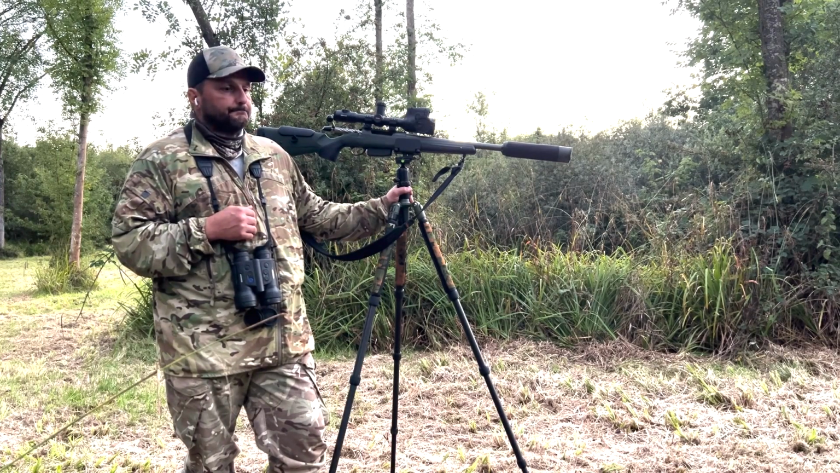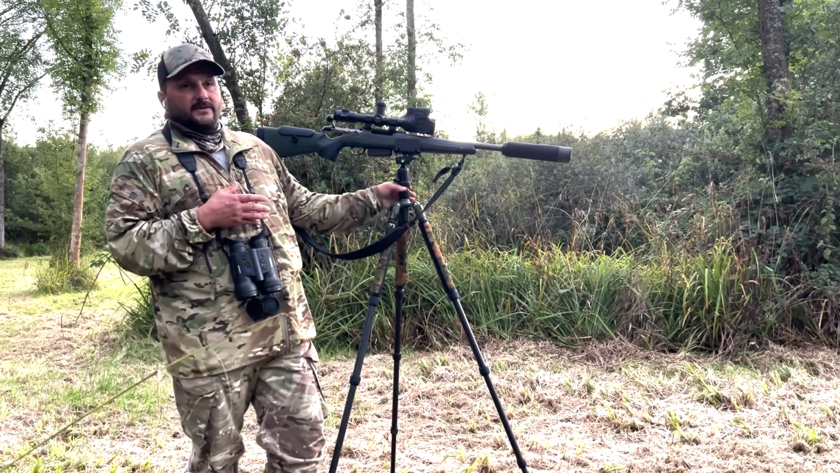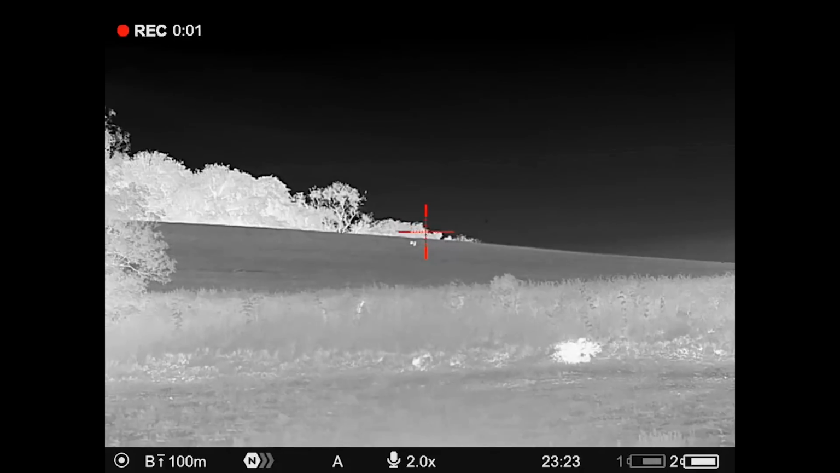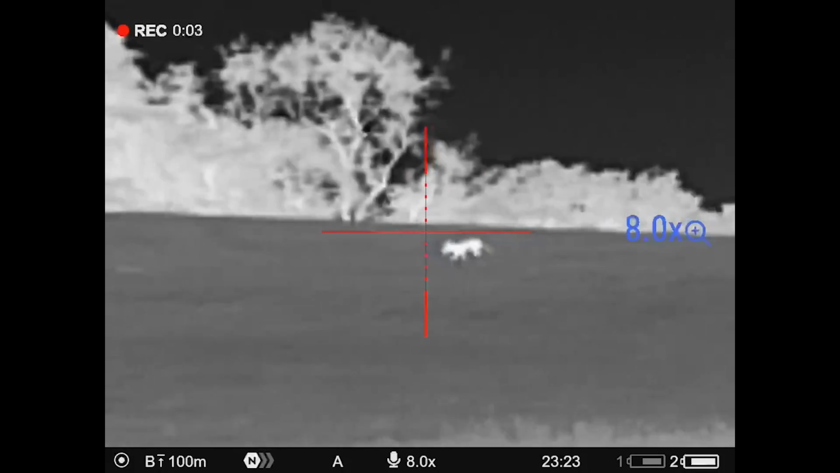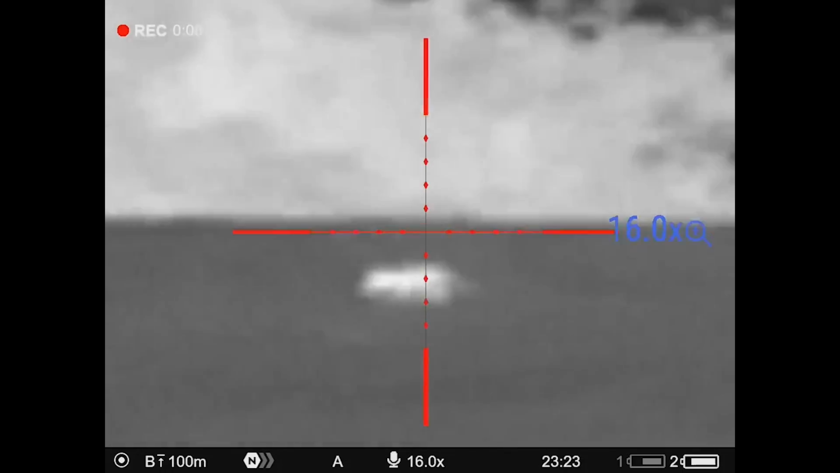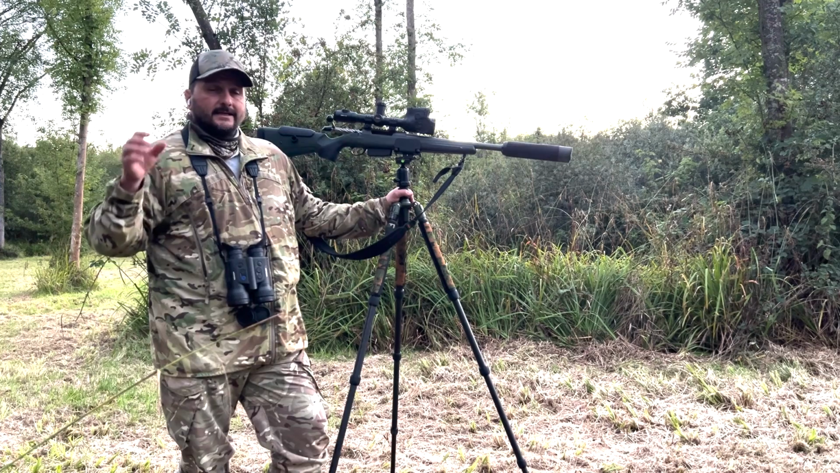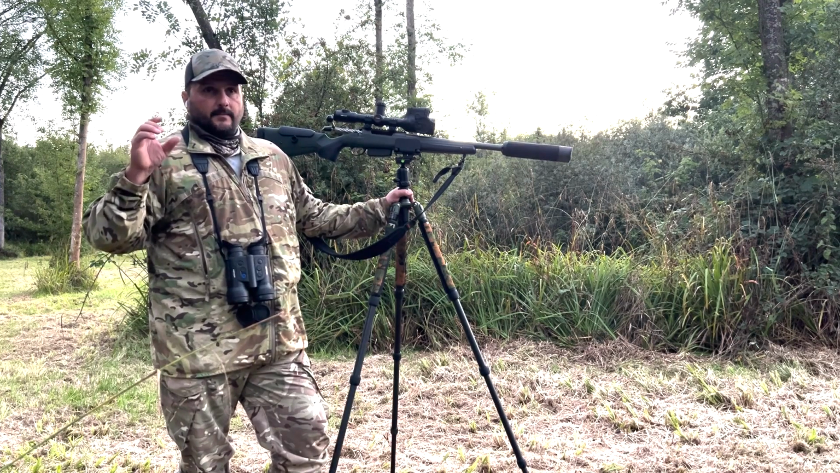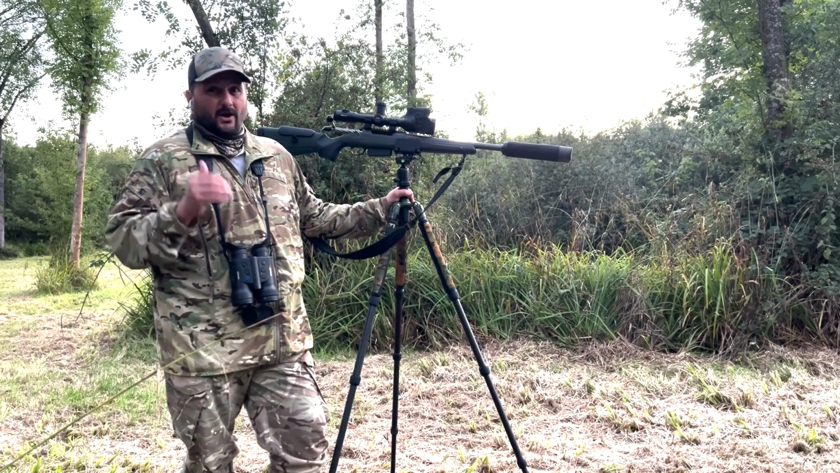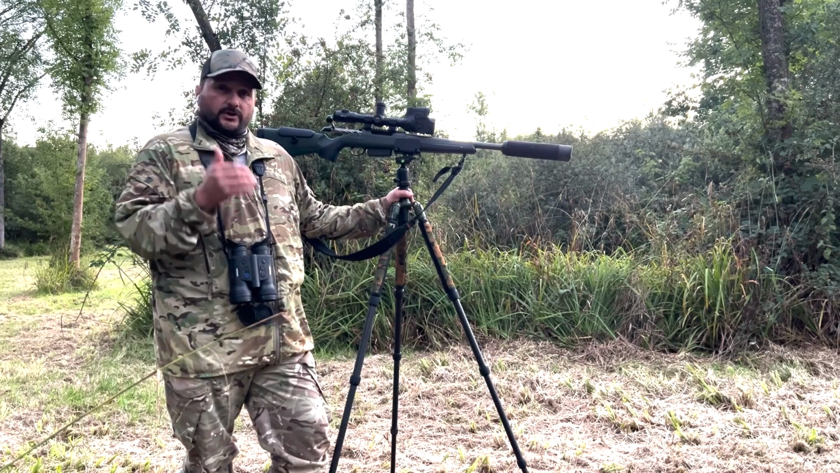You can guarantee that. Then I went back around the field and pulled up the drive towards the main farm, and on the right I saw what turned out to be a large dog fox, but it was injured. You can see a prominent limp quite clearly on the image. What's interesting, I zoomed into ×16. Yes, it gets very pixelated, but that's ×16 at around 260 metres. You can't really pick holes in that, because I know exactly what I'm shooting. I'm looking at shot placement.